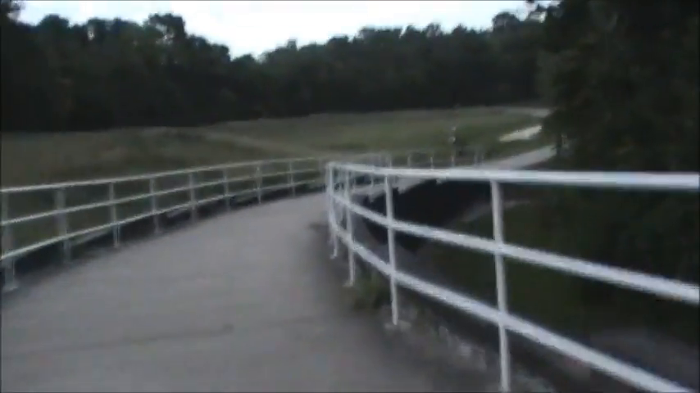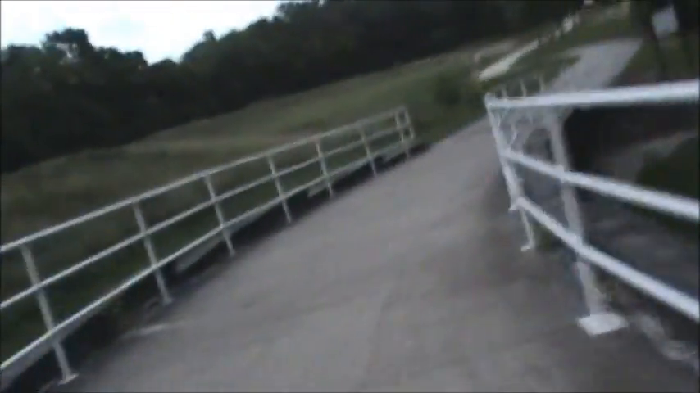Damn, I'm starting to get gnats in my eyes and my ears. Right at this time of night, for 10 or 15 minutes or so, the gnats are horrendous on the bike trail. Right at dusk. And they all seem to come out and do something. I have no idea what it is.